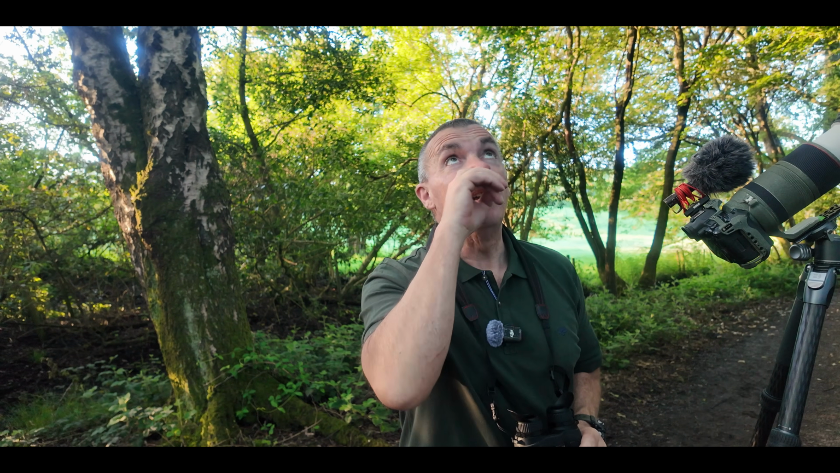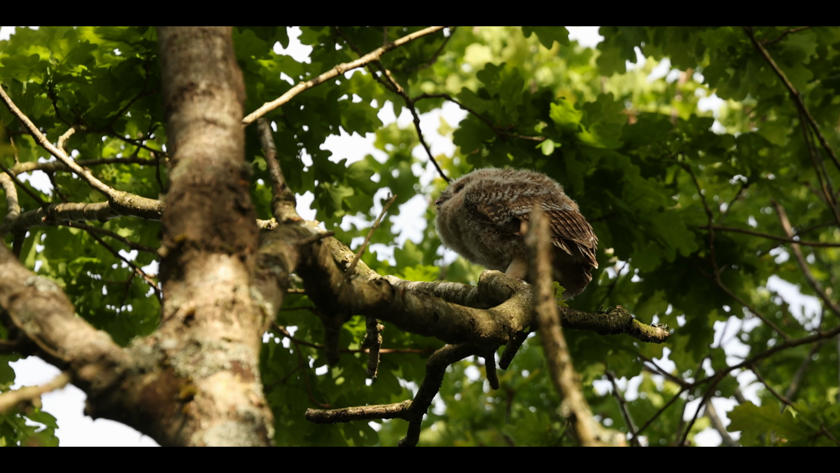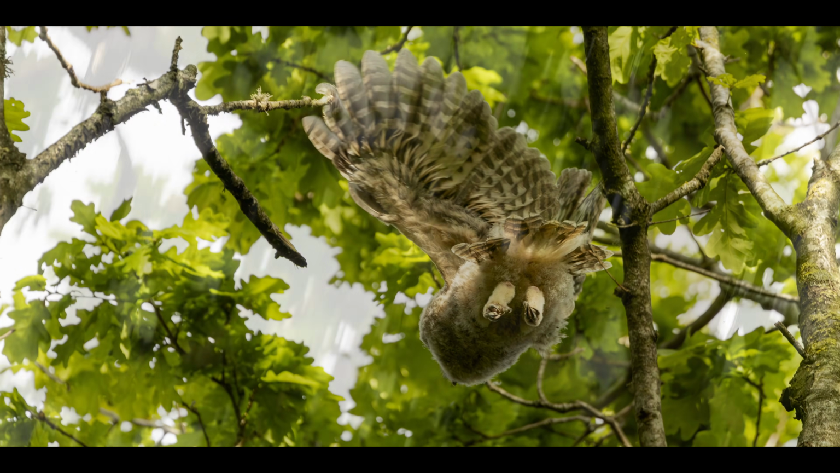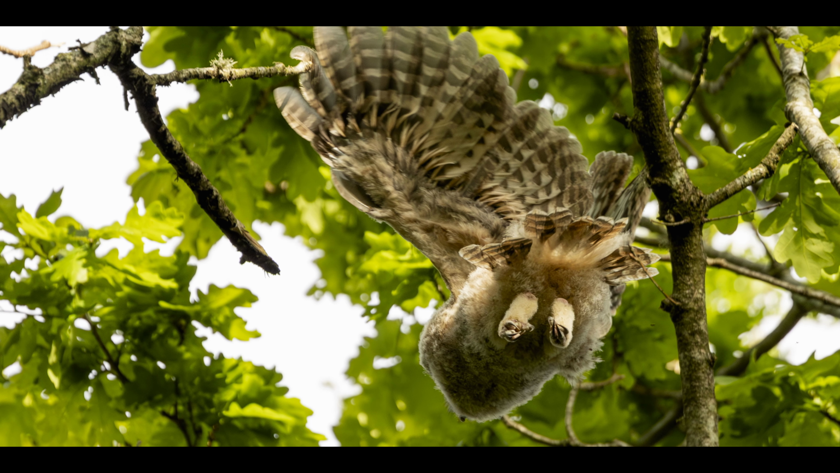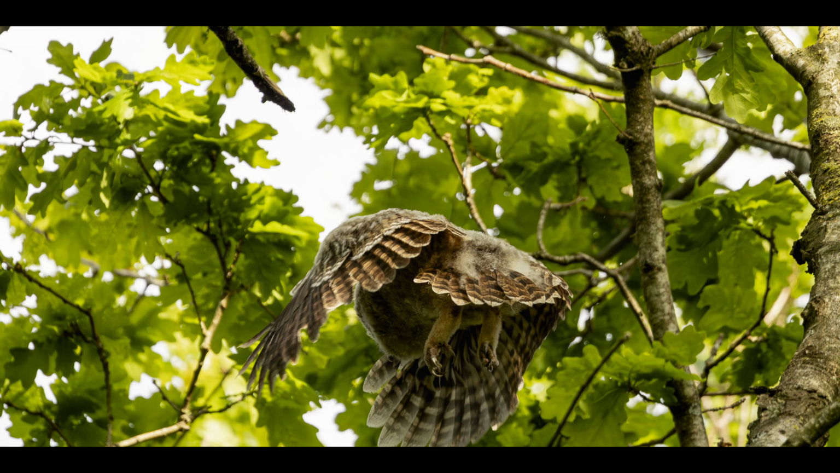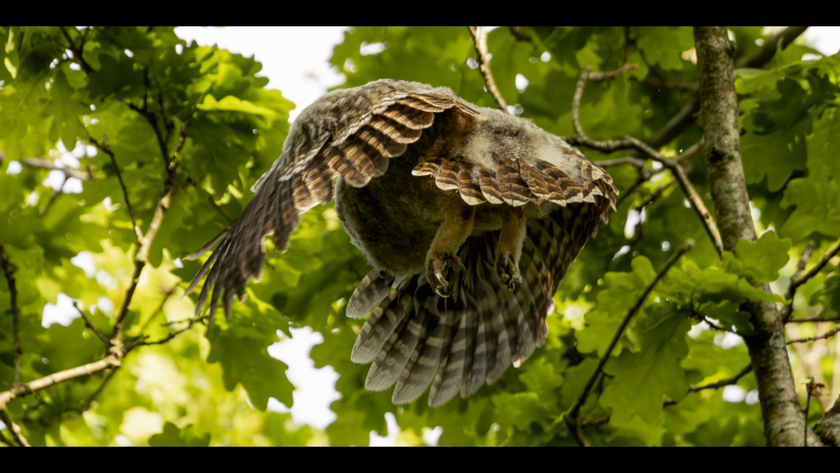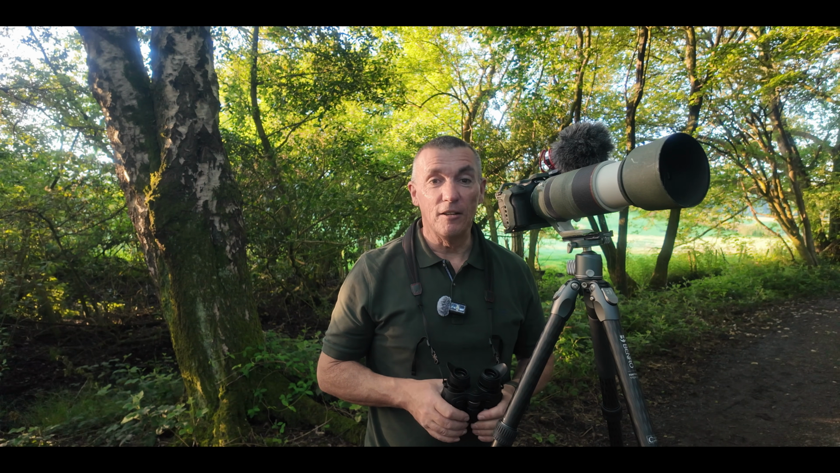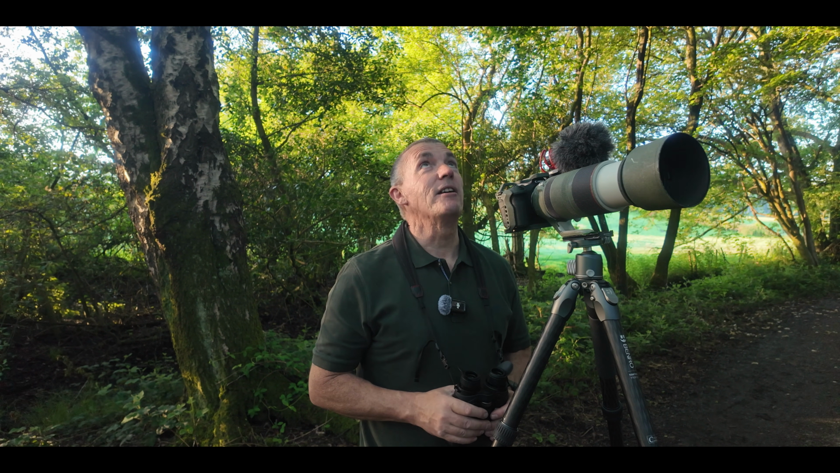So we've now got the owlet making its way across to its mother in this side of the tree. Yeah, thermal binoculars. Find and locate your subject quickly, easily, and move on to the next once you've taken your photos.